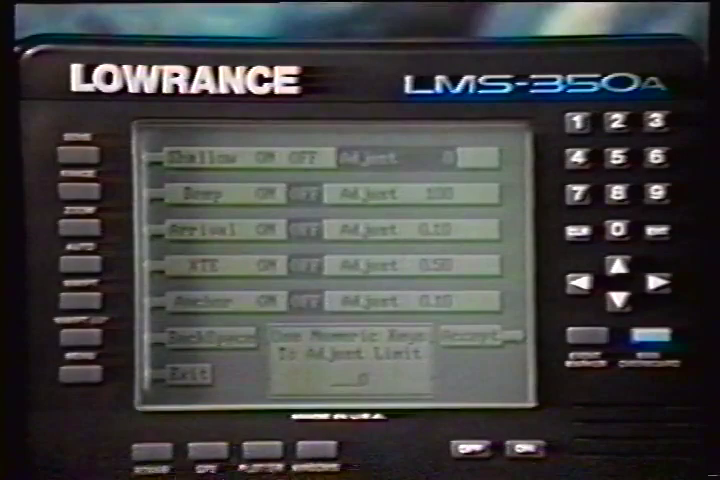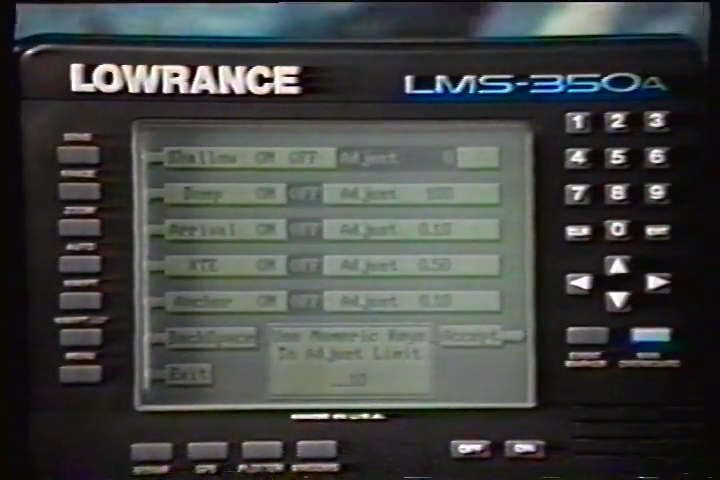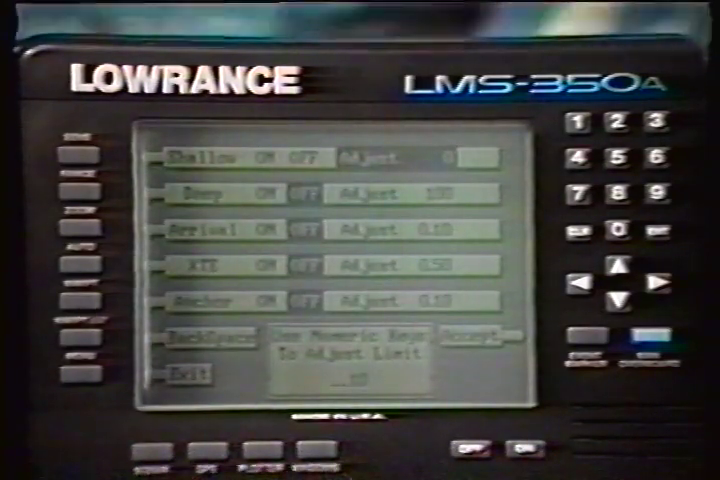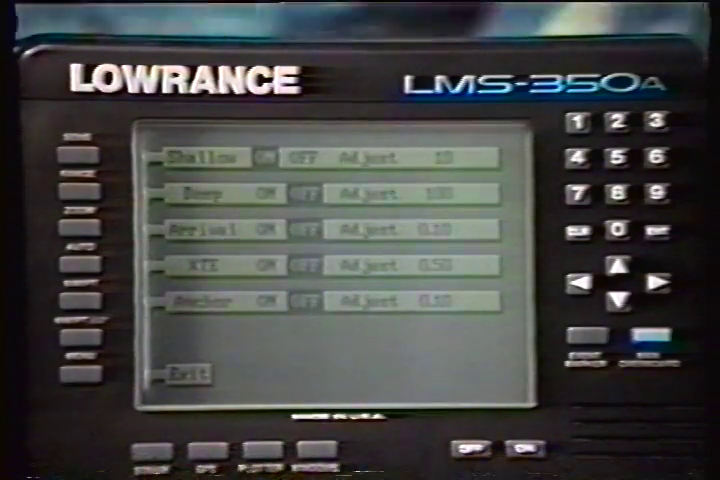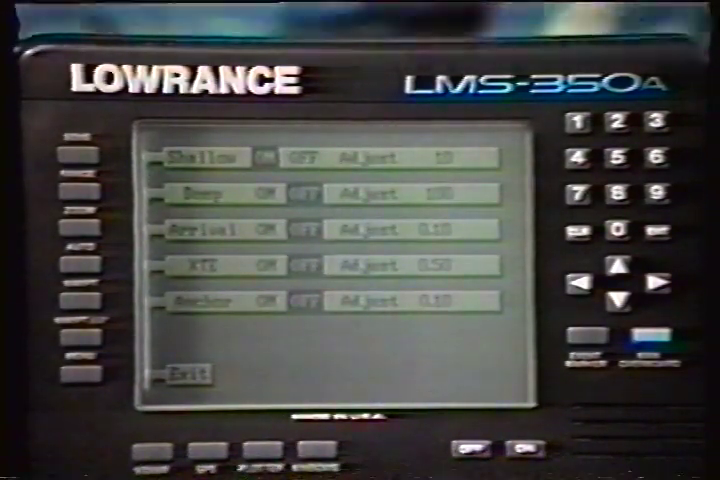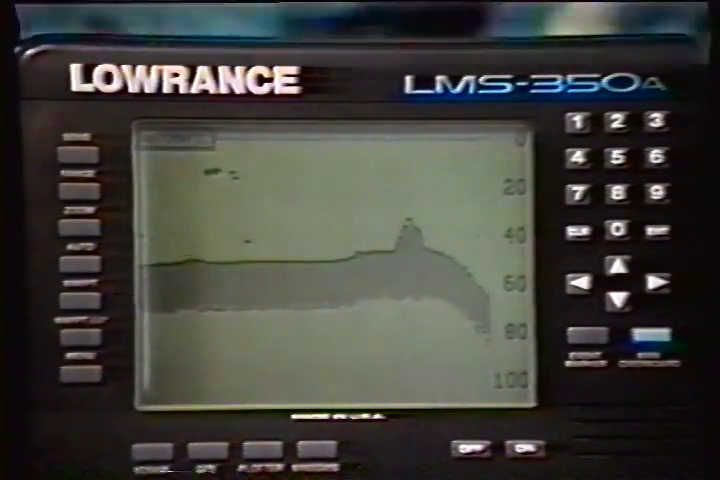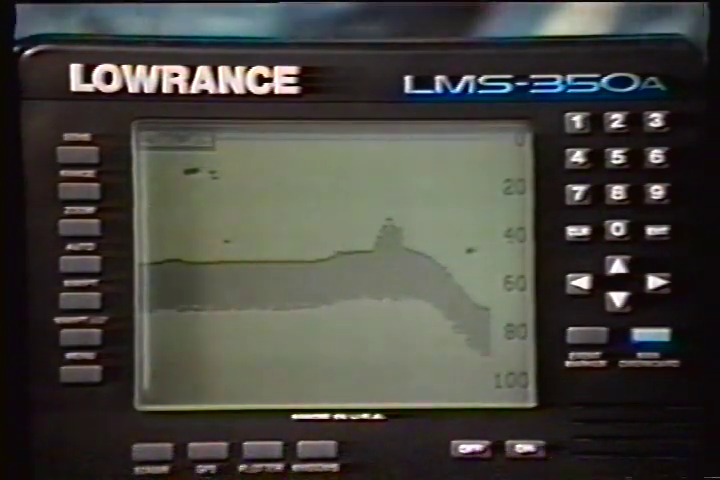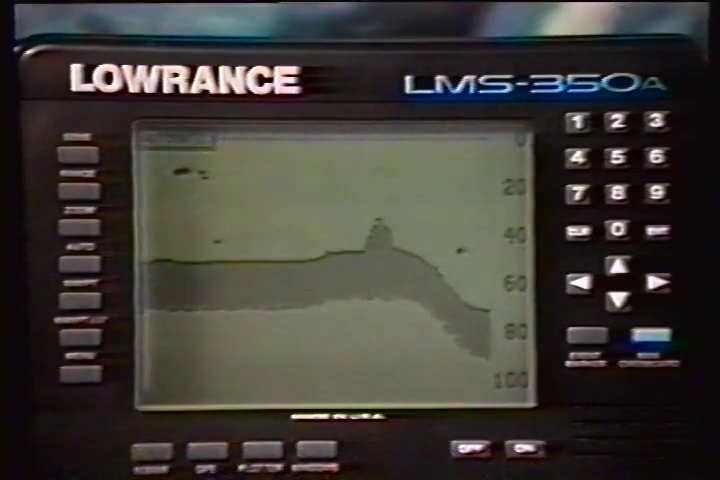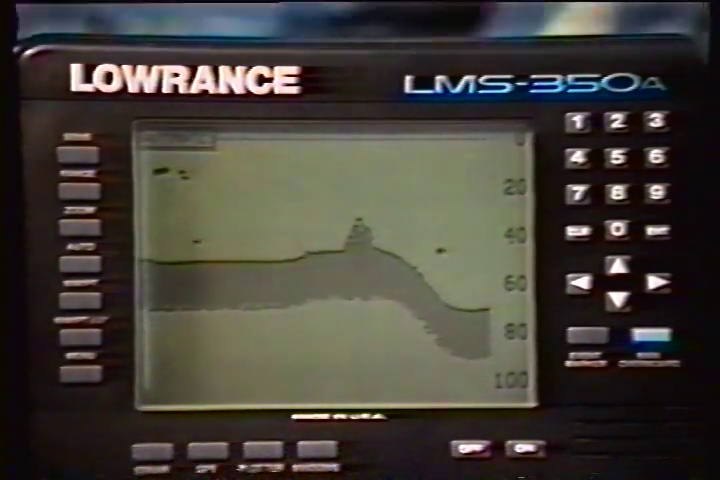Use the numbered keypad on the right side of the unit to enter the shallow alarm setting. After you've entered the desired alarm depth, press the Enter key. This enters the alarm depth into memory. Now press the key next to the Exit label. The shallow alarm is now set. If the bottom goes shallower than 10 feet, the alarm will sound, and a warning message appears on the screen at the same time. A label also appears, letting you mute the alarm if desired.